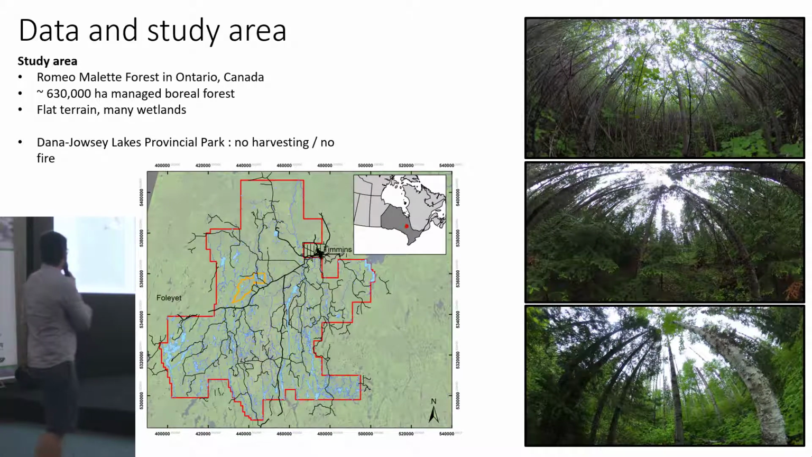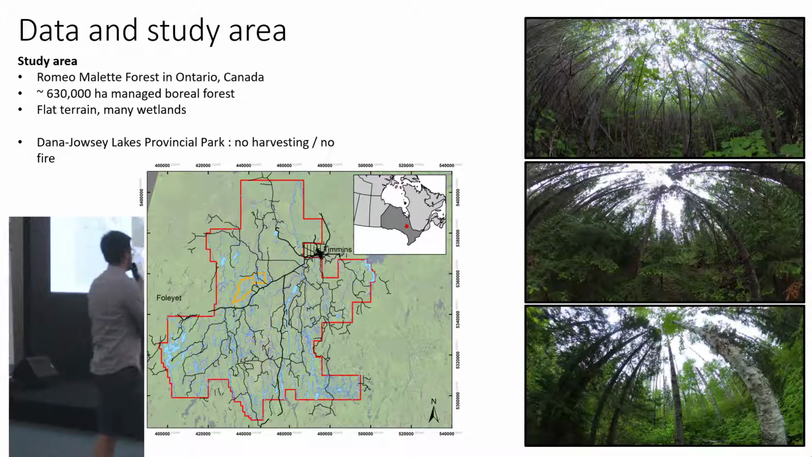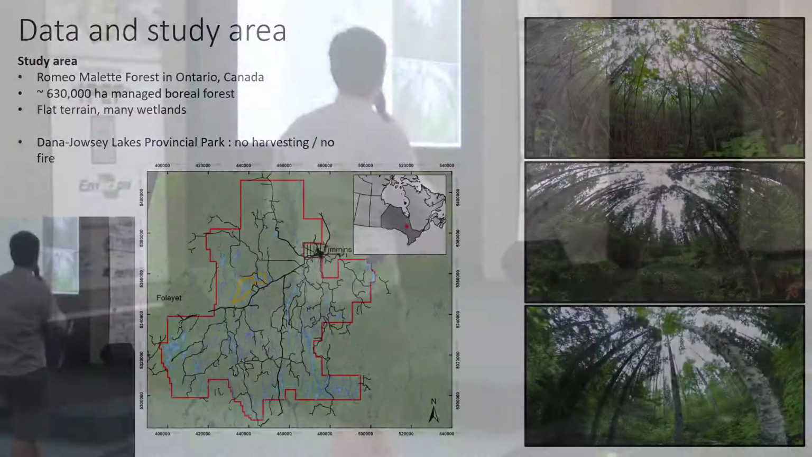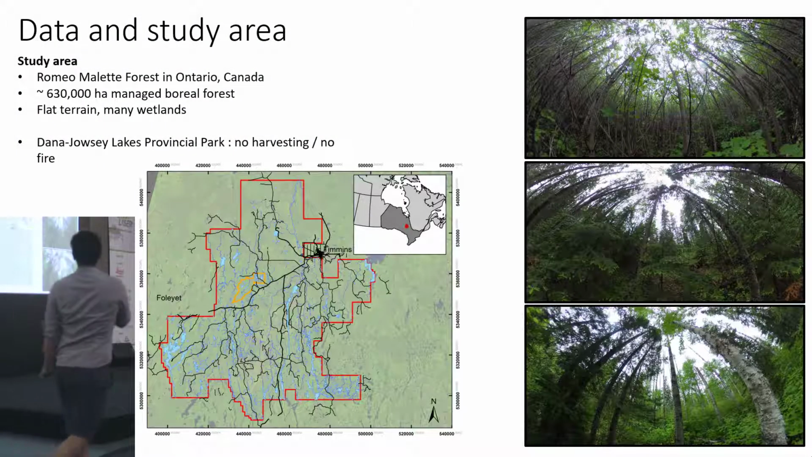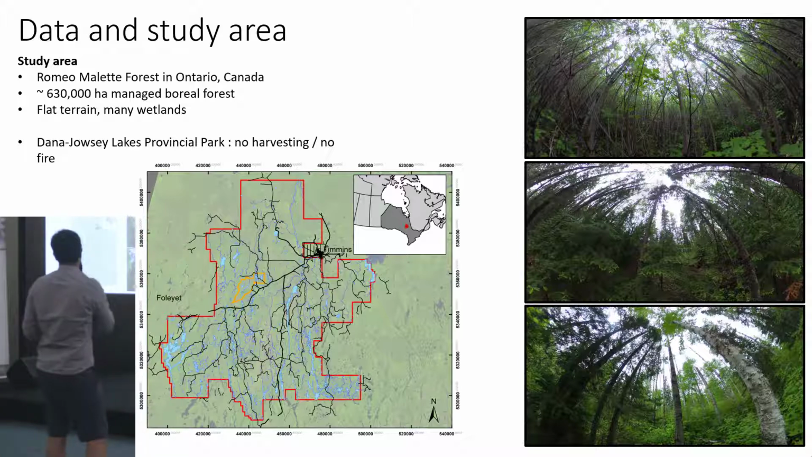So my study area is located in Ontario, in Canada. It's called the Romeo Malette Forest. It's about 630,000 hectares of boreal forest. So you can see pretty much opened compared to what we could find here. And I'm focusing this presentation on a subset here in orange,